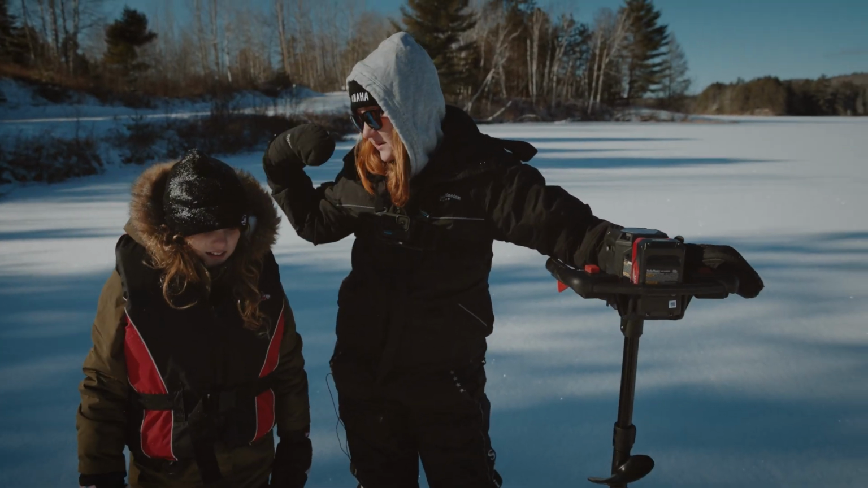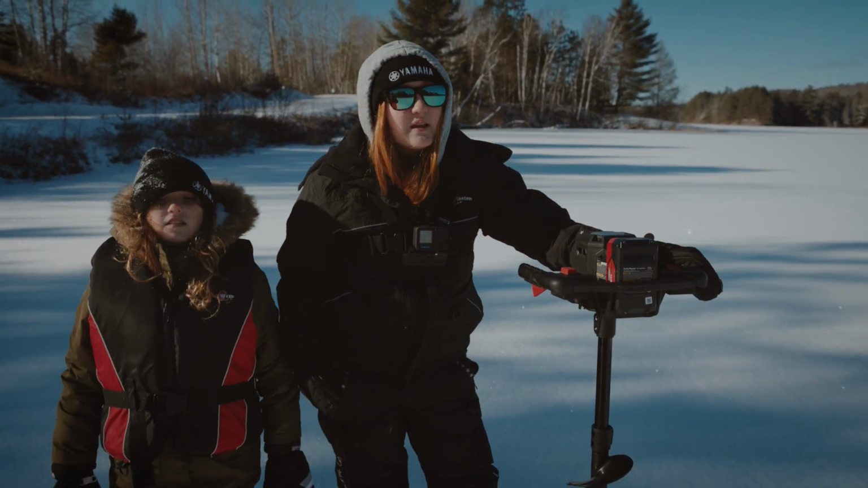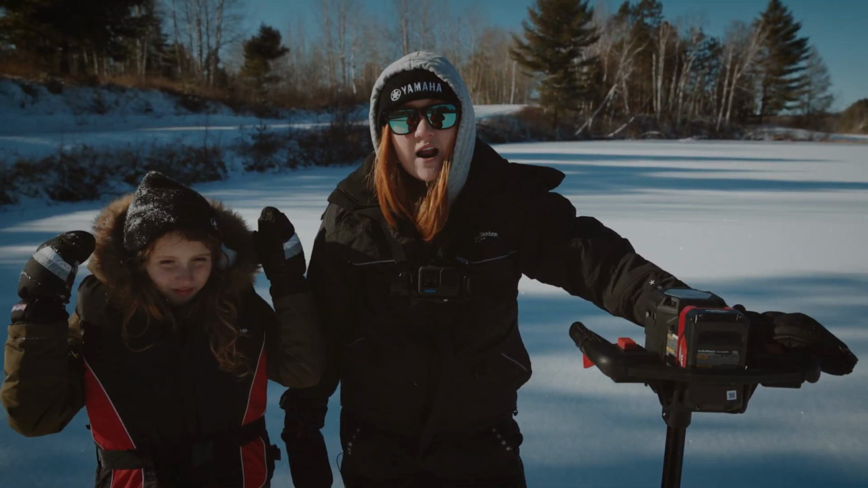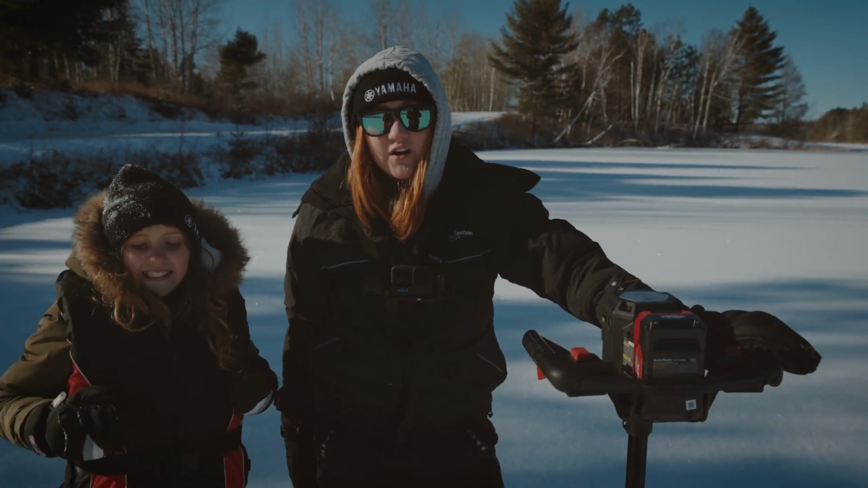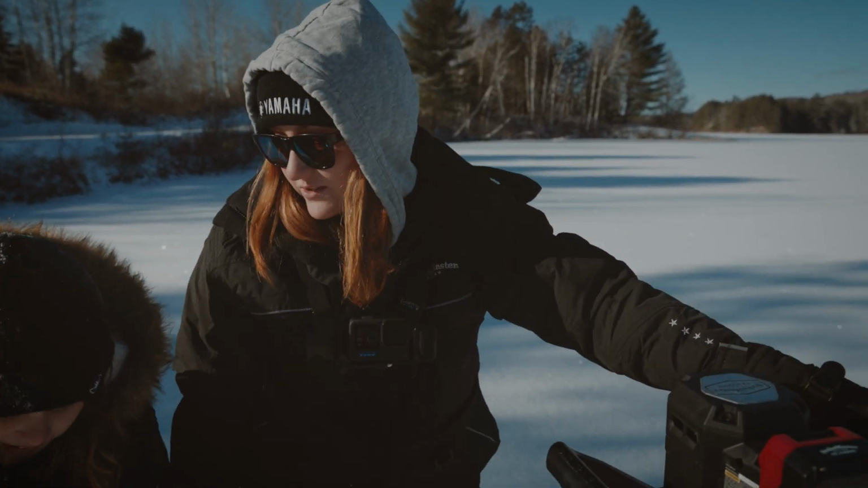We still got Claira with a life jacket on. I've got my float suit on just to be safe, and once we check this area out more and make sure that it's 10 inches pretty much everywhere, then Claira can take her life jacket off and we'll get fishing. All right, yeah. Let's do some drilling.